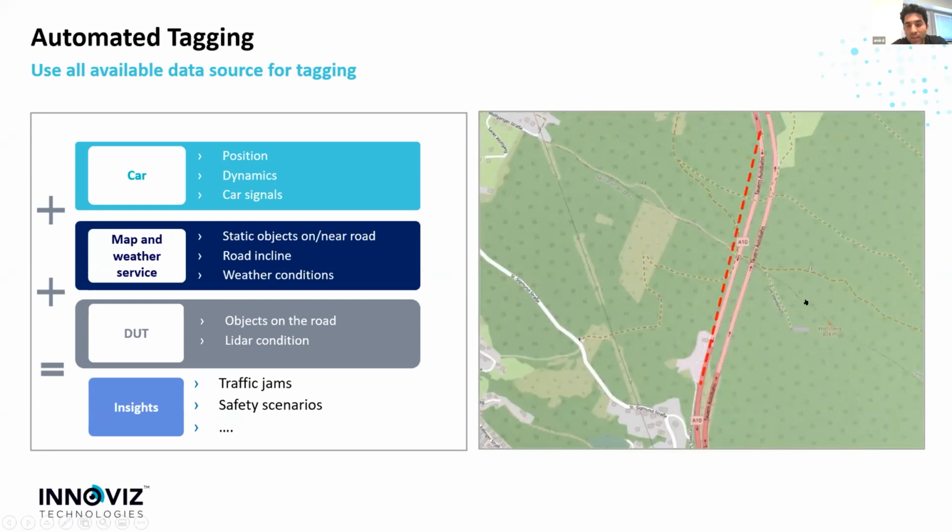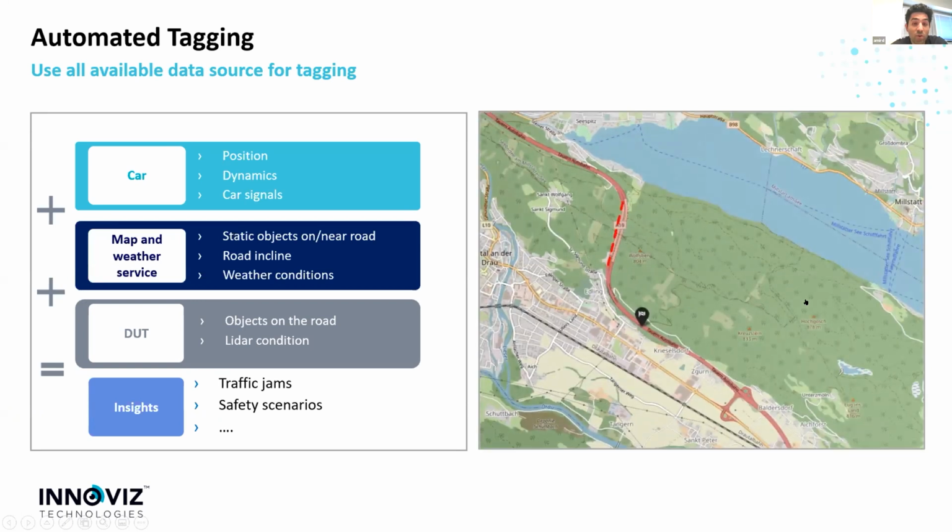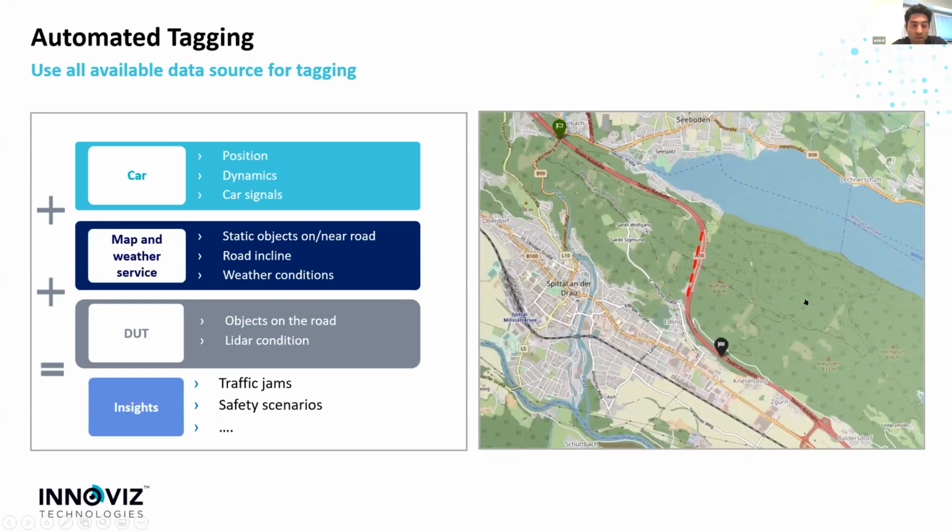And obviously, when developing a safety critical system for autonomous vehicle, being able to operate on multiple weather conditions is really important and critical for the success of the entire program. So after collecting the signals from the car, like position dynamics, map and weather services, we are also tagging the data using the perception system and the LiDAR system outputs.